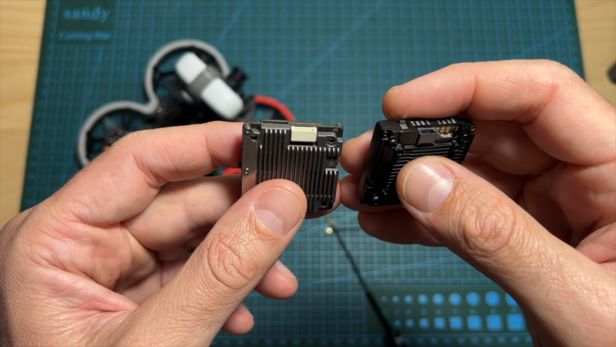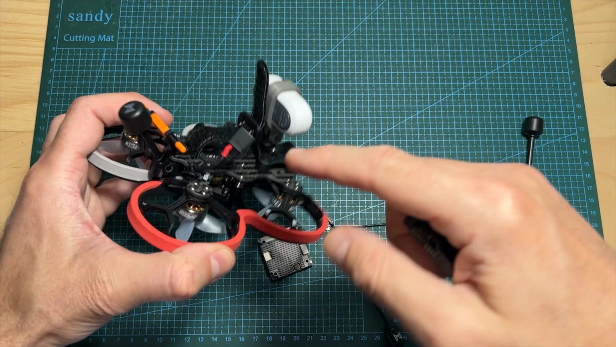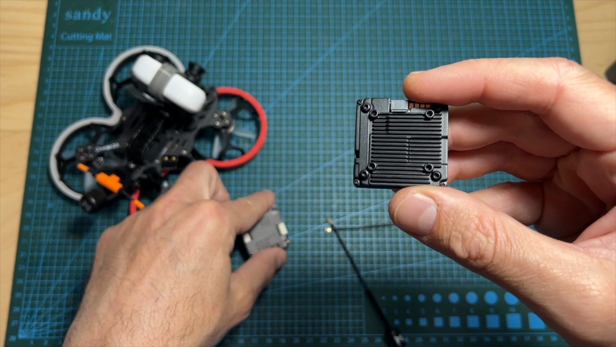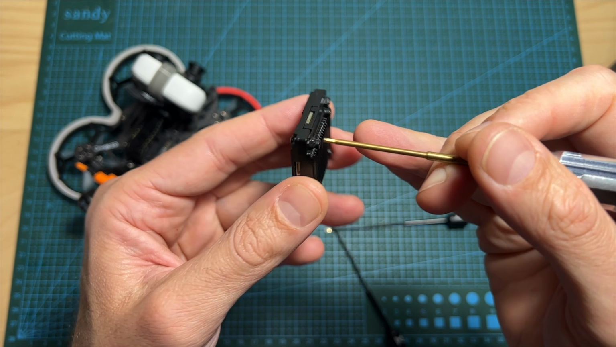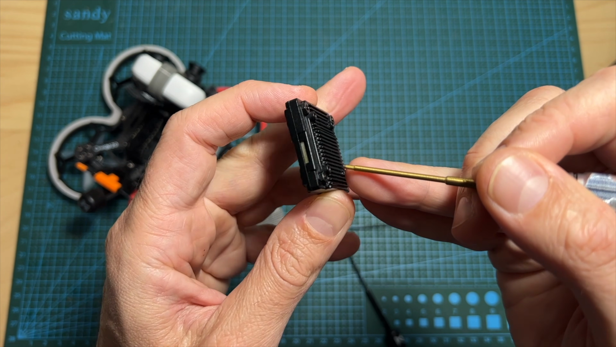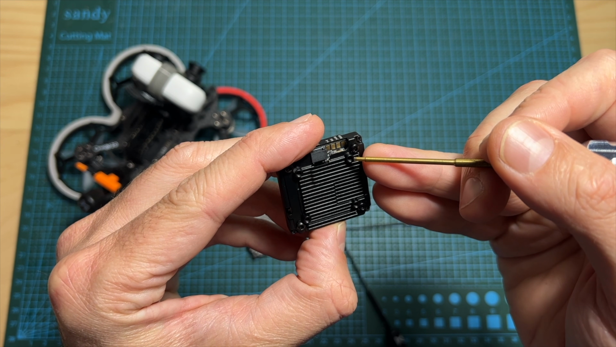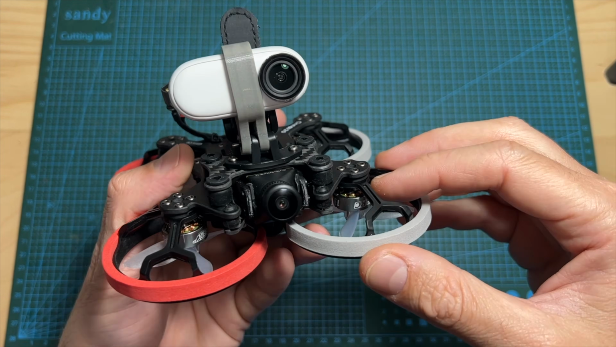Remember that if you are going to download a lot of data, the VTX might overheat, so make sure that it gets enough ventilation when it's powered up on the bench. And finally, unlike the 25.5 by 25.5 millimeters mounting holes, which go all the way to the other side, the 20 by 20 millimeters mounting holes are not going all the way to the other side, so you have two groups, one on each side, so make sure not to overtighten your screws as the threads are going to be damaged. Anyway, now I'm going to wrap up this video with some flight footage.